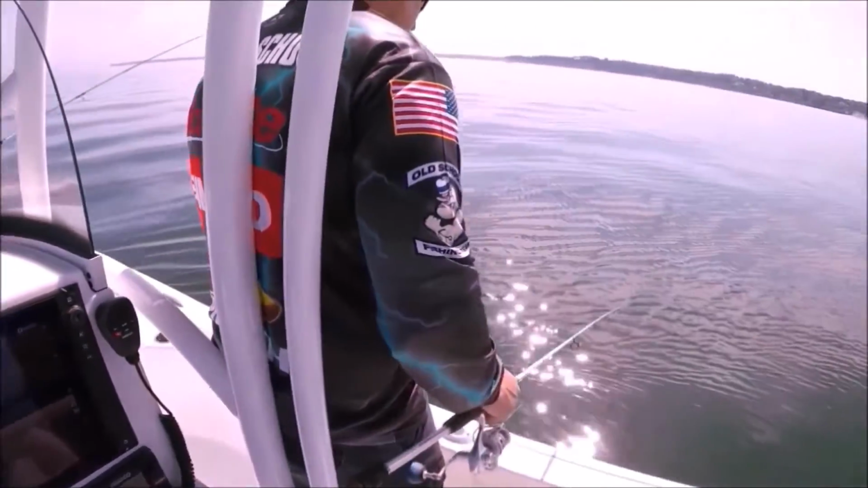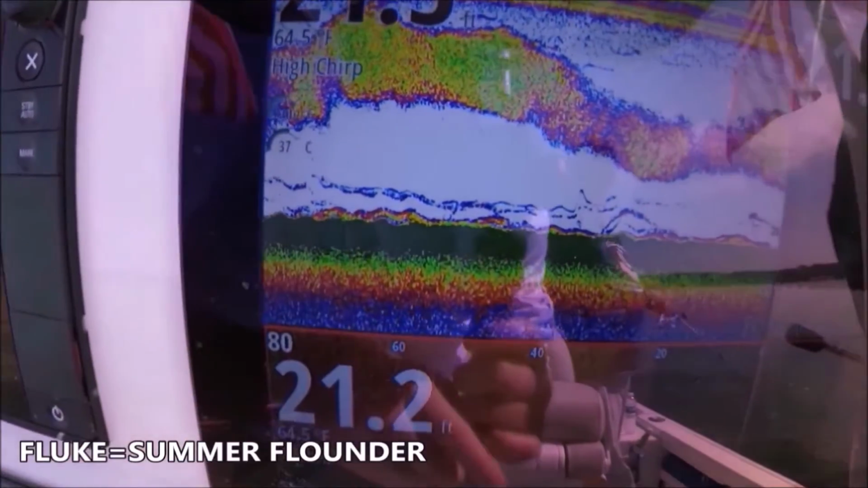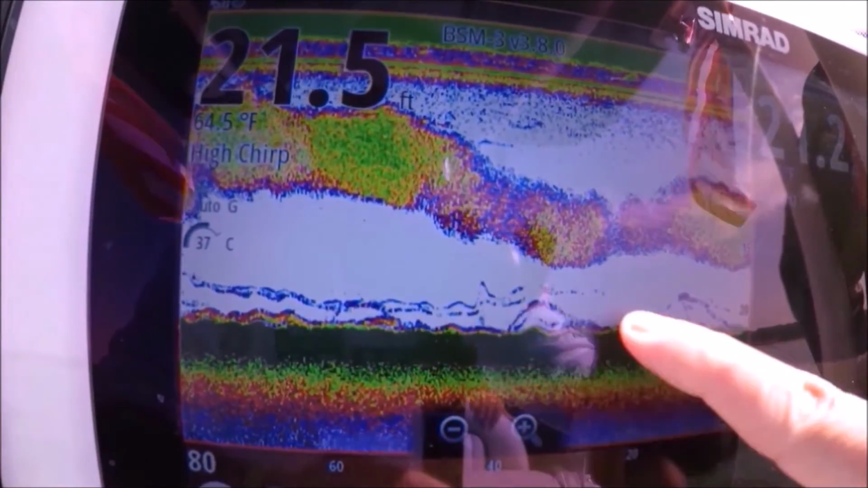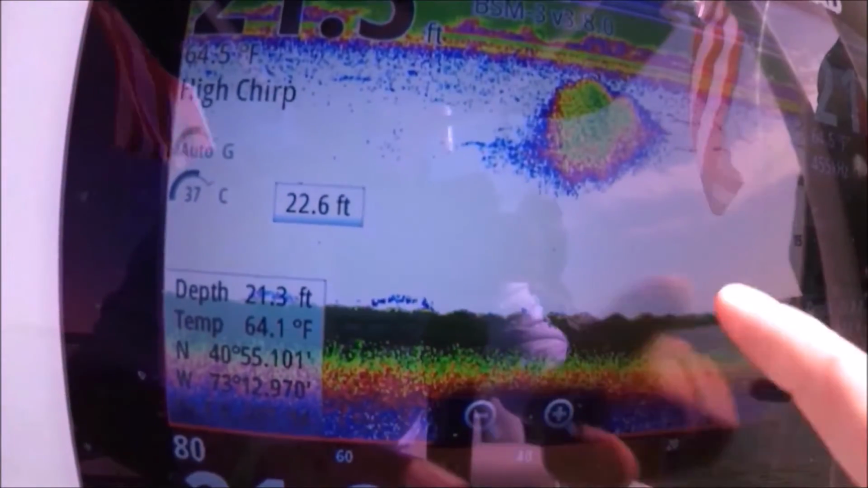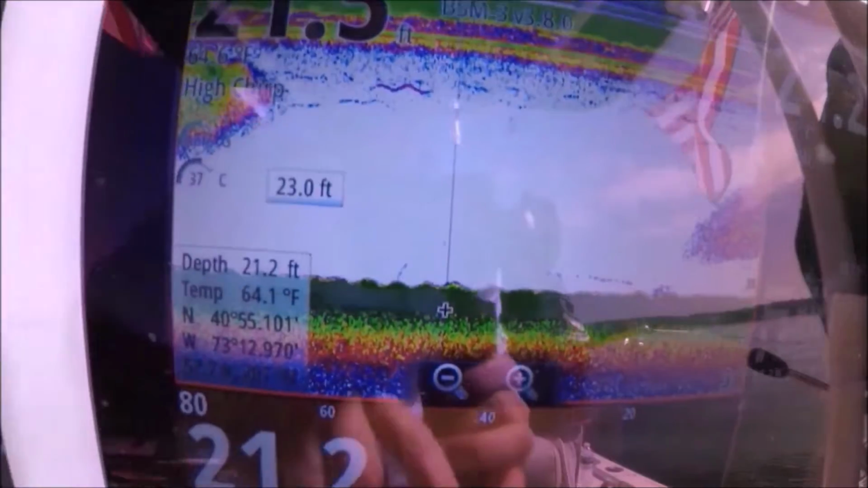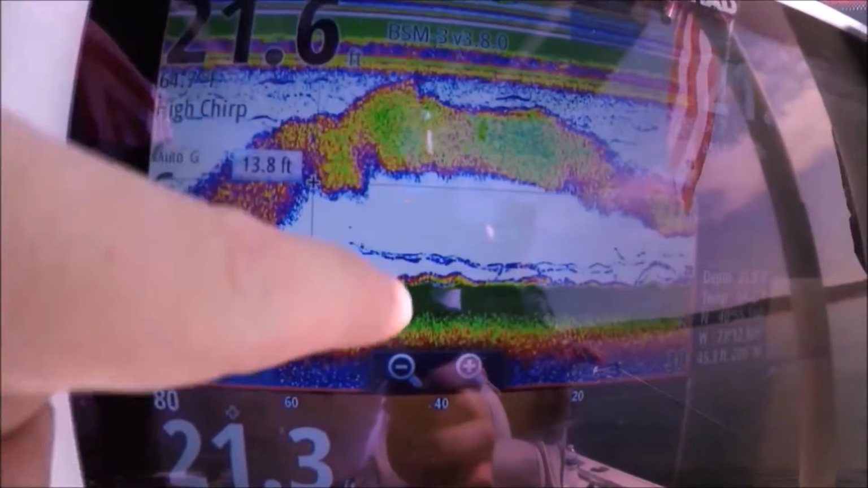Okay, we are fluke fishing here in Long Island, and you can see that's what fluke looked like on the bottom. See that color there that's just above the green? We just passed over it. I'm gonna back up. You see it's a solid bottom here the whole way, and these are sand eels right here, and that's fluke on the bottom right underneath those sand eels.